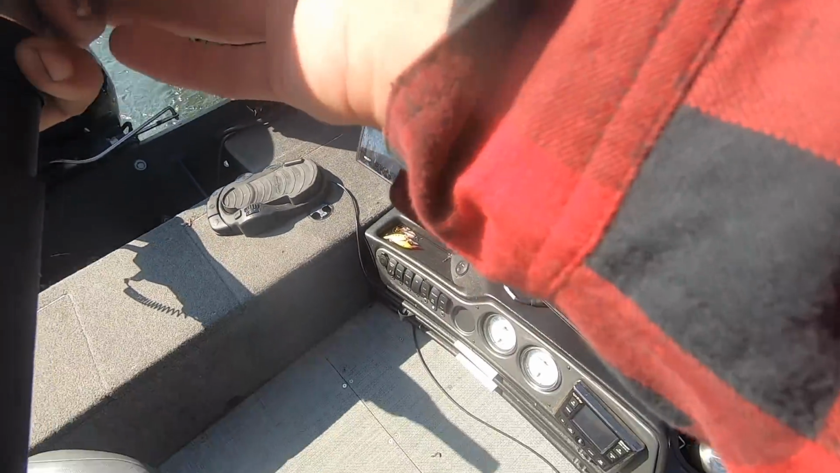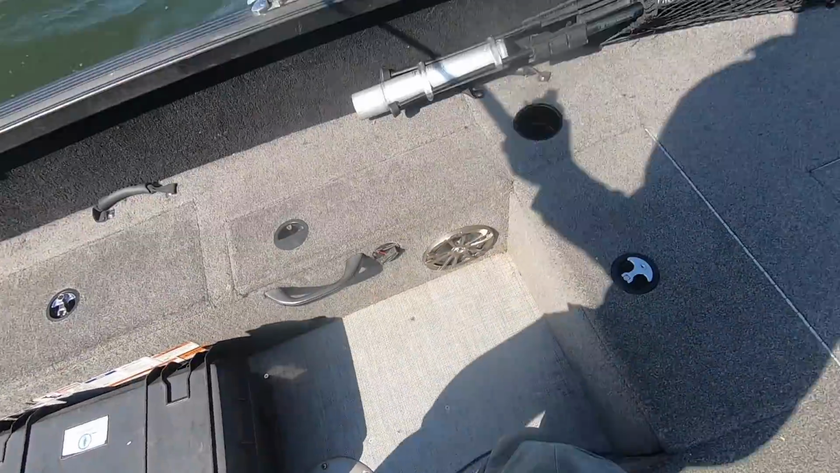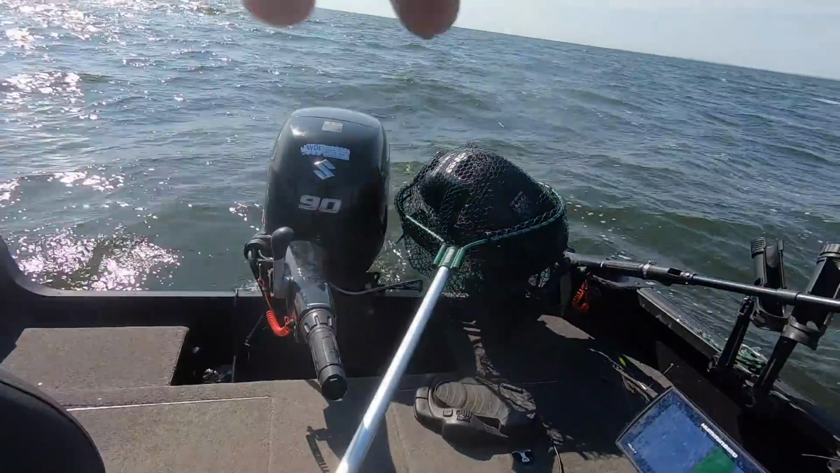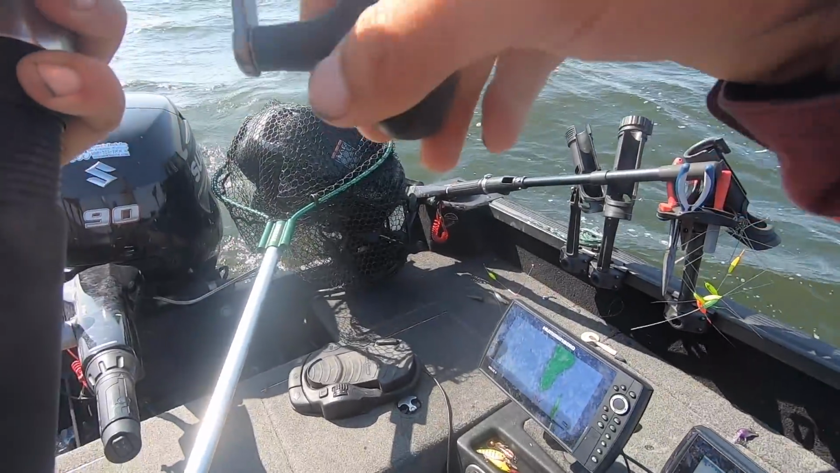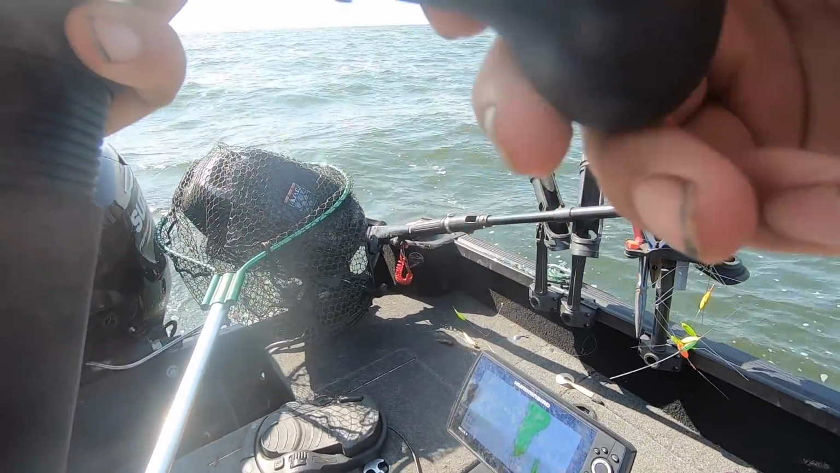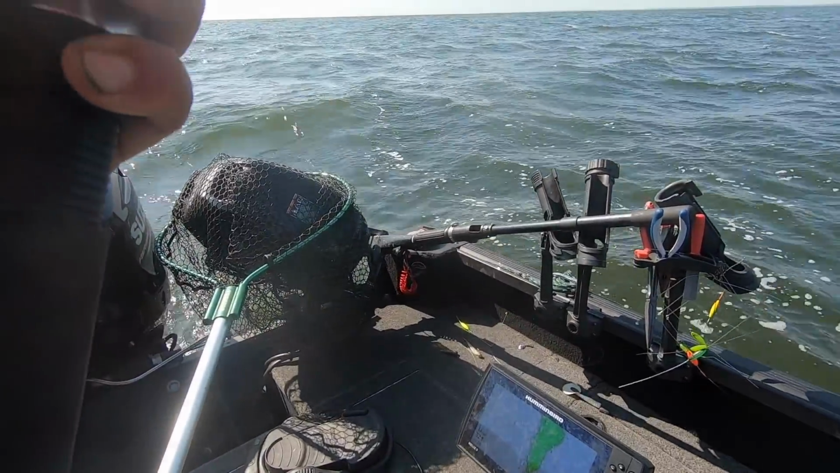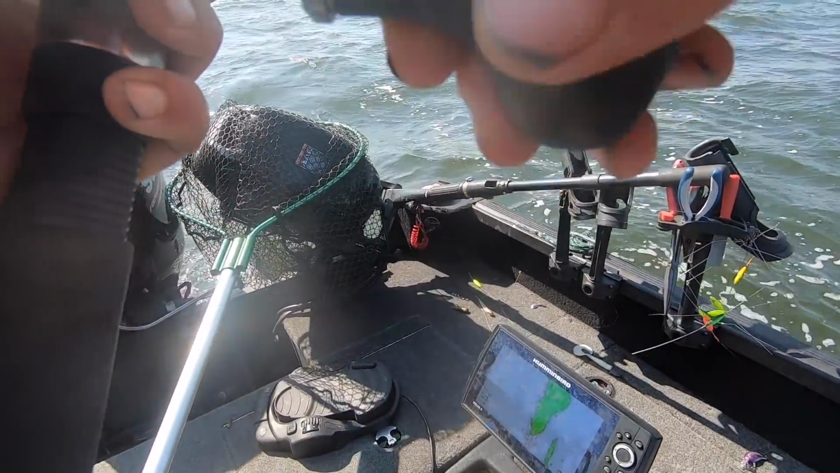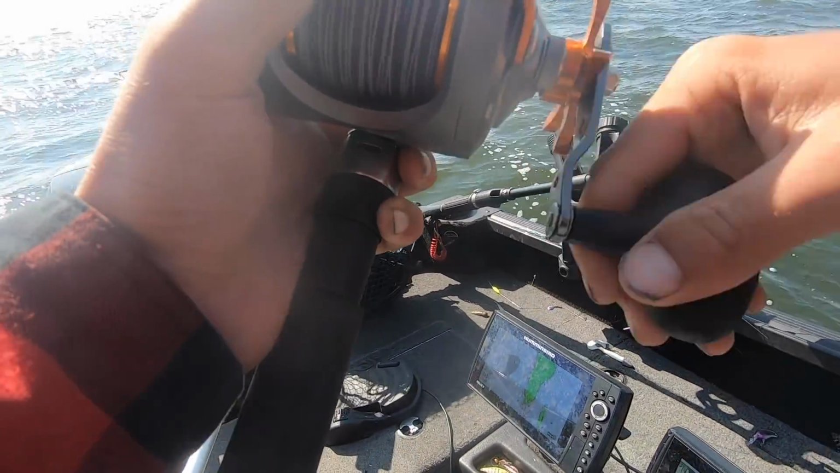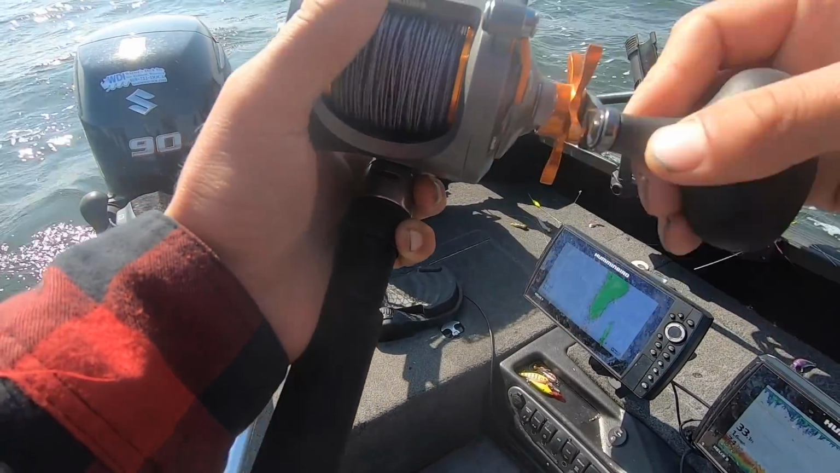This is incredibly rewarding. Sorry for the terrible camera angles. It is pretty breezy out. I'm sure the audio is terrible. But if we get this fish here, we'll give you a good look at him. Oh yeah, here he comes. Definitely a quality fish. Come on, buddy. Come on.